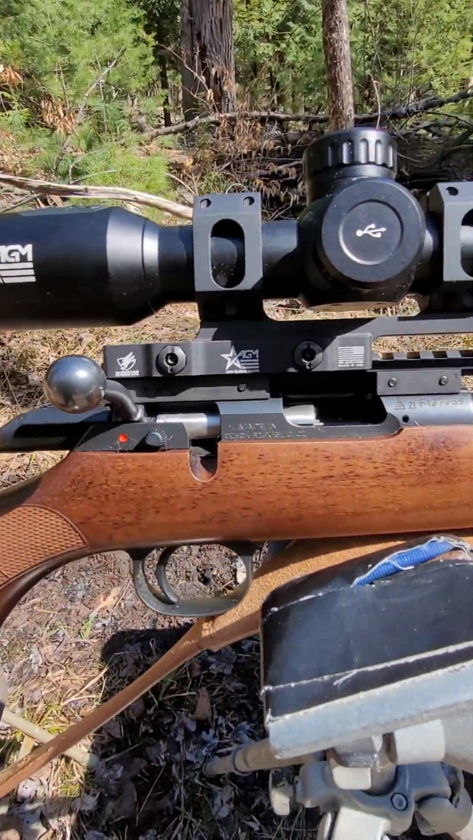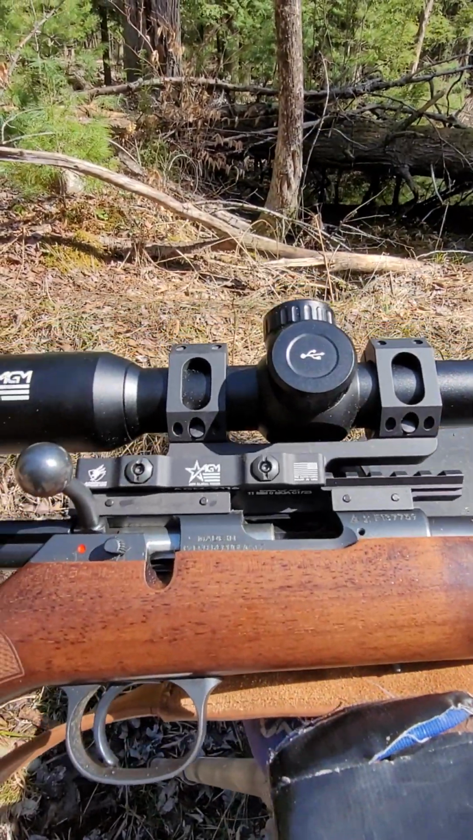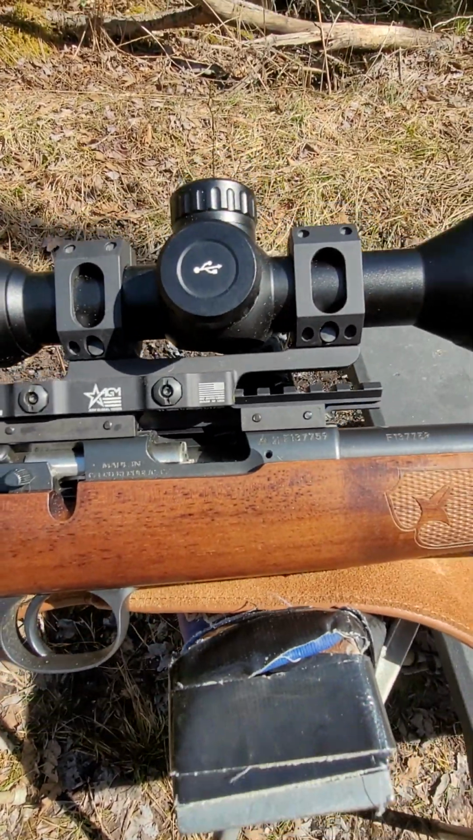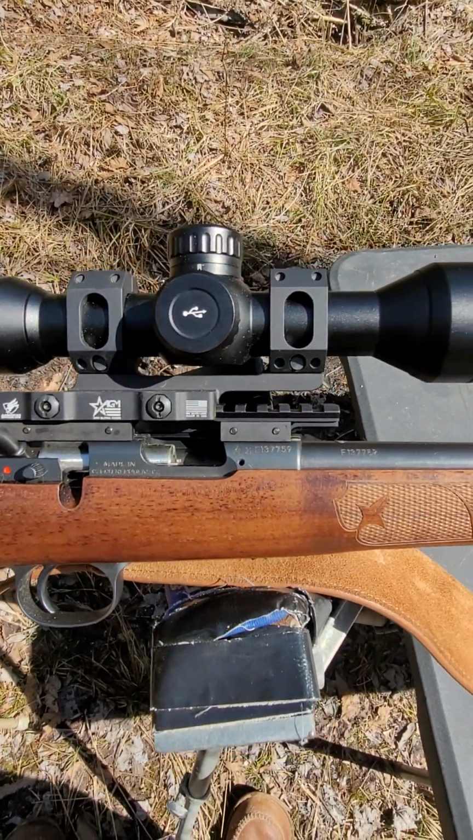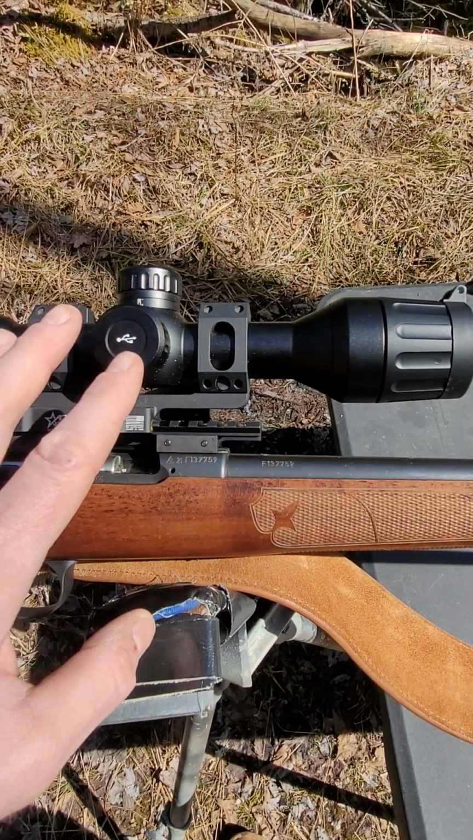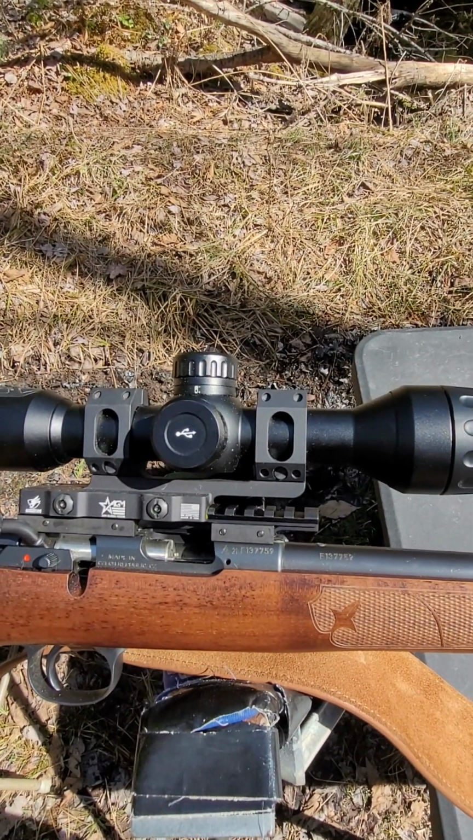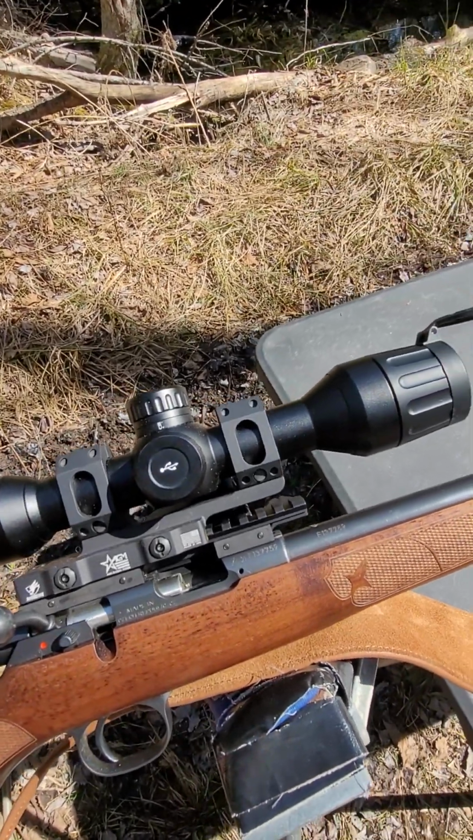So I'll go over a few of the pointers and things that I've learned with this scope now, using it for a season successfully. AGM, with your American Defense, comes with this. I ended up buying this from Euro Optics, and couldn't have been happier. They had free next day shipping. This unit though jumped up to $23 or $24.99, and they've just come out with a new release this year at SHOT Show, which is a Gen 2 version.